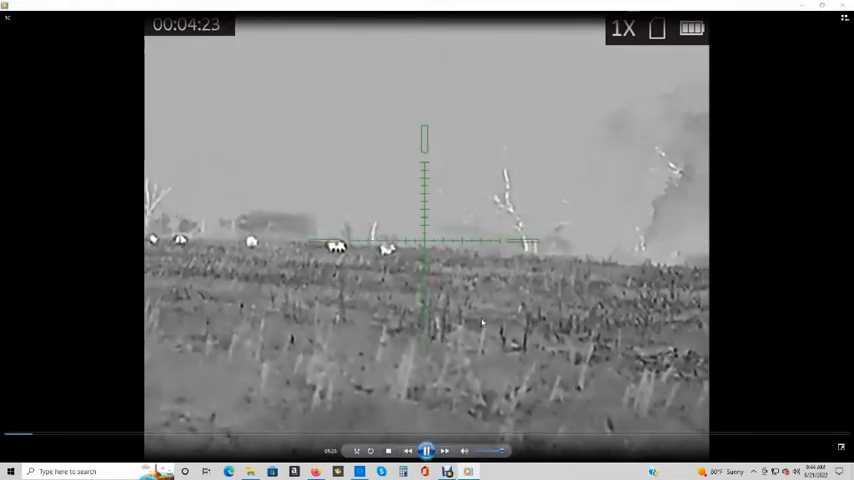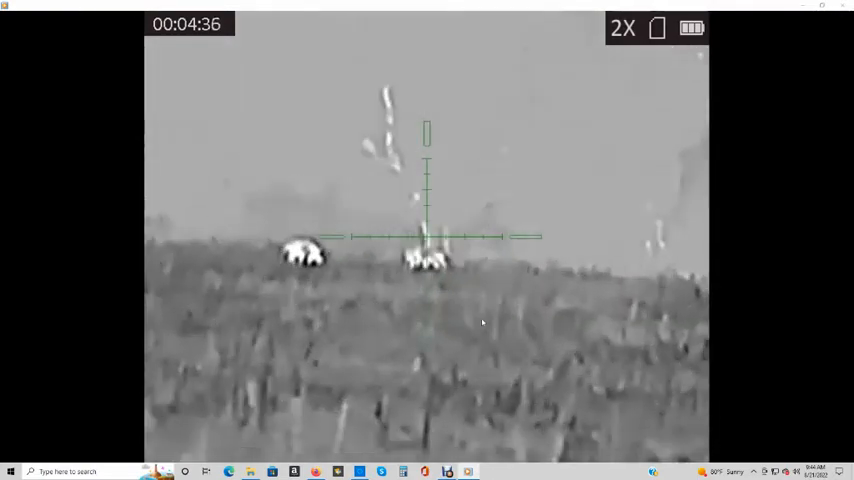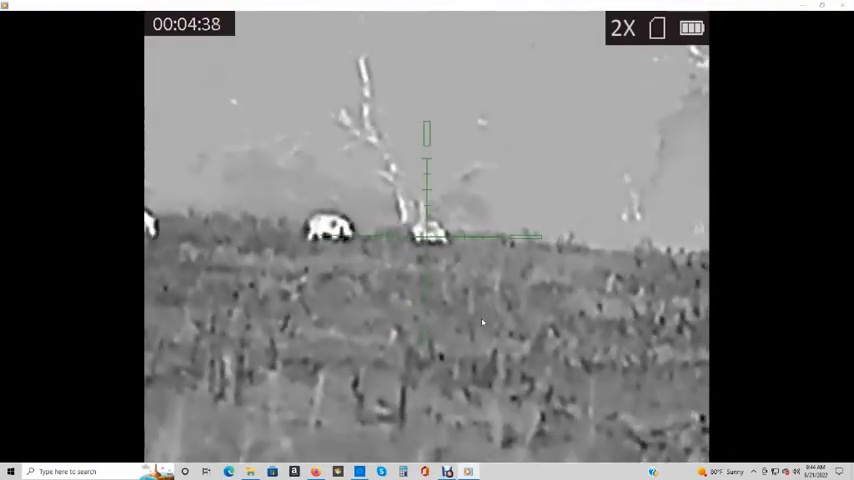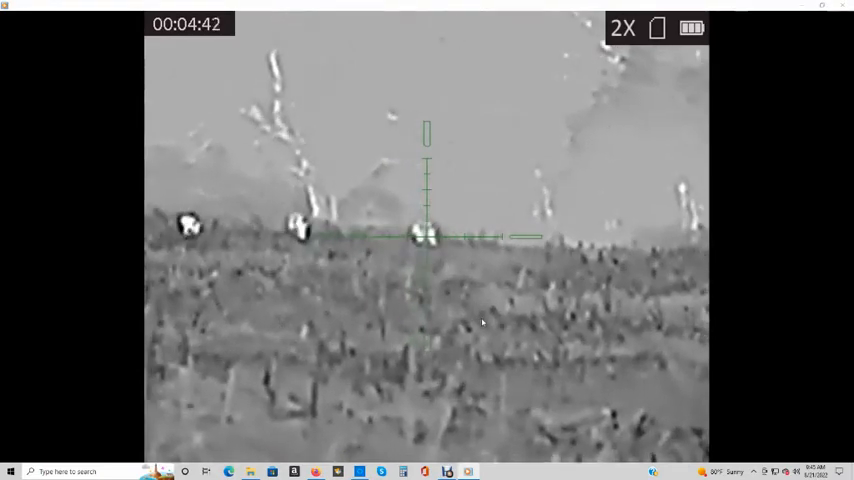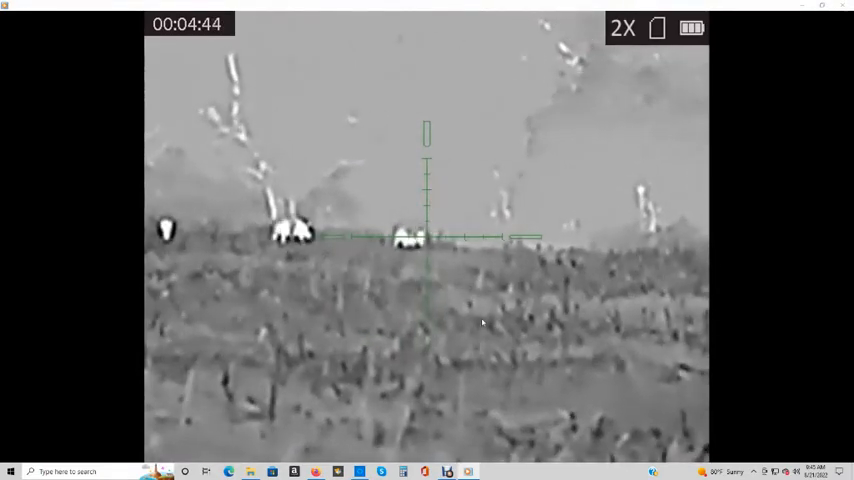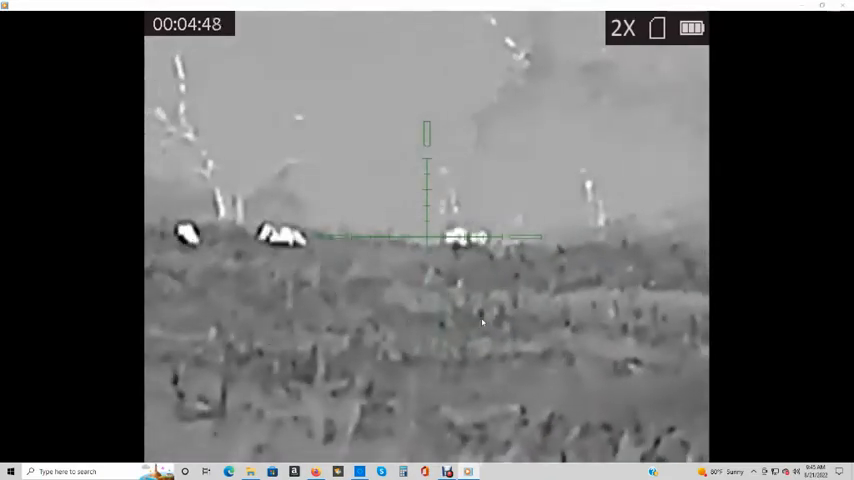Okay, the hogs start grazing, kind of coming toward me. You're looking at the lead sow there. The lead sow is very important. If you take her out, the rest of them are really confused. They're so used to following her. And this is about a 200-yard shot. As you can tell, I'm zoomed in. It's a little fuzzy. This first shot does not miss. It hits this sow perfect.